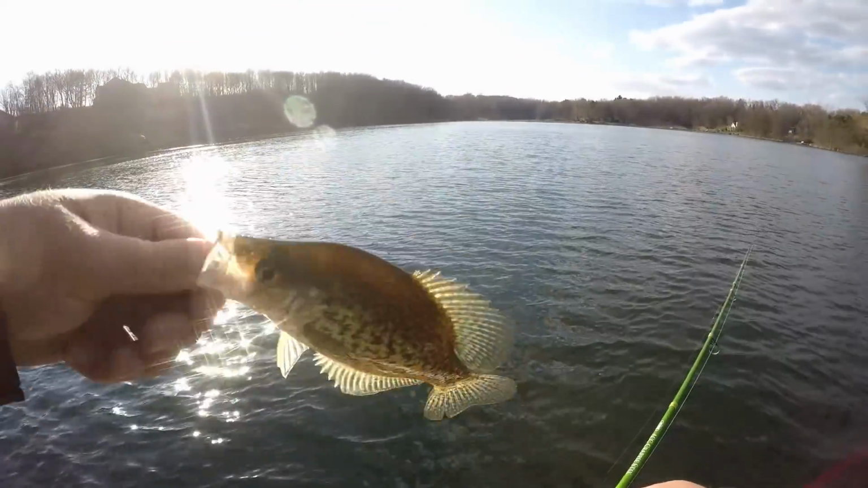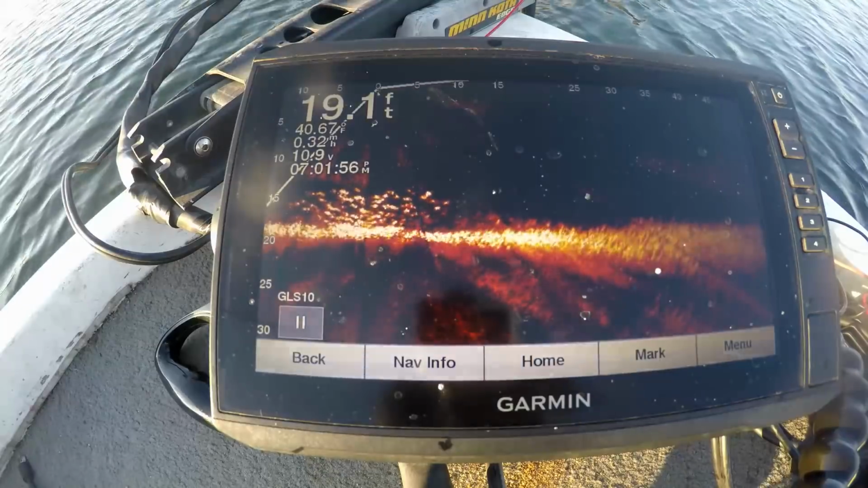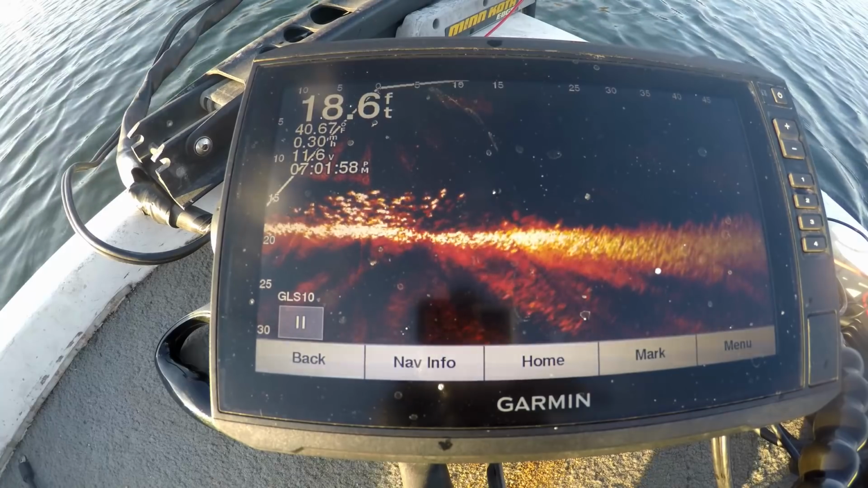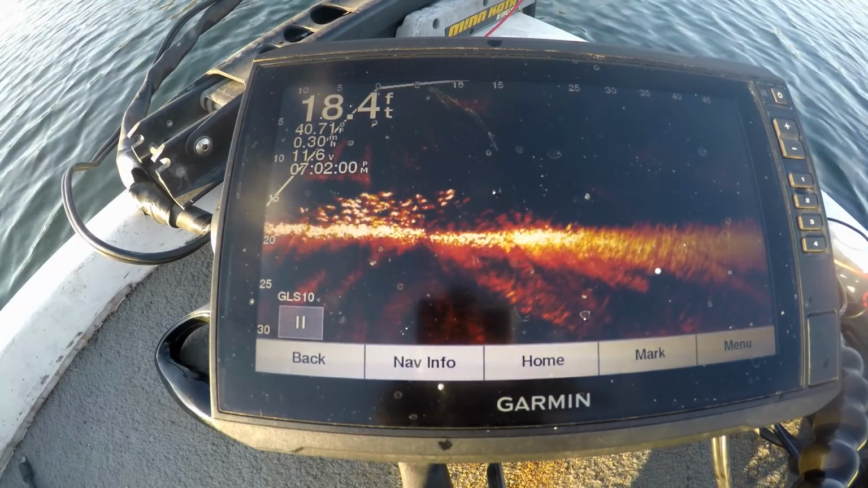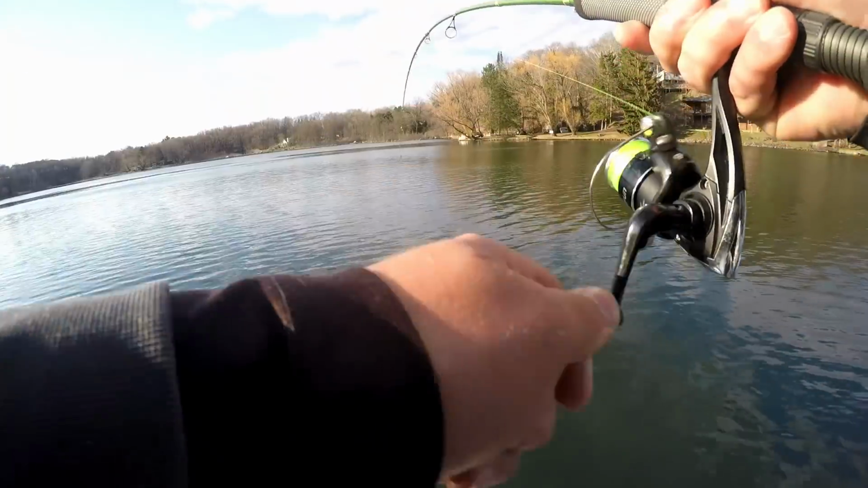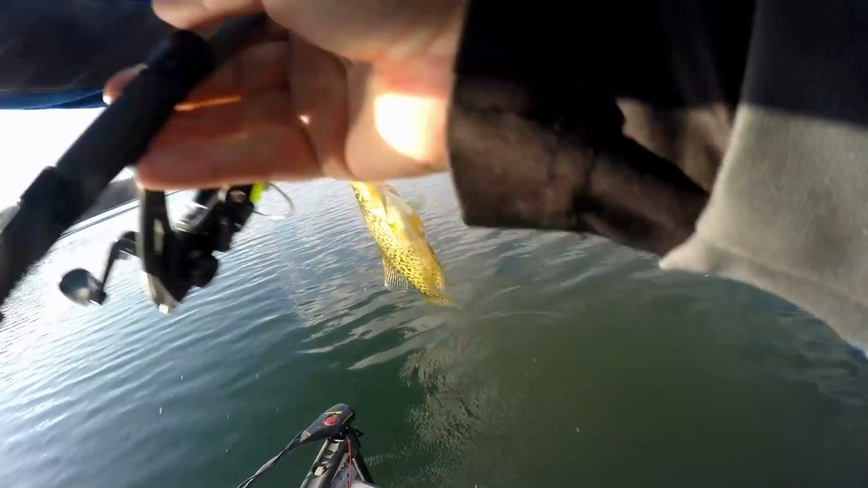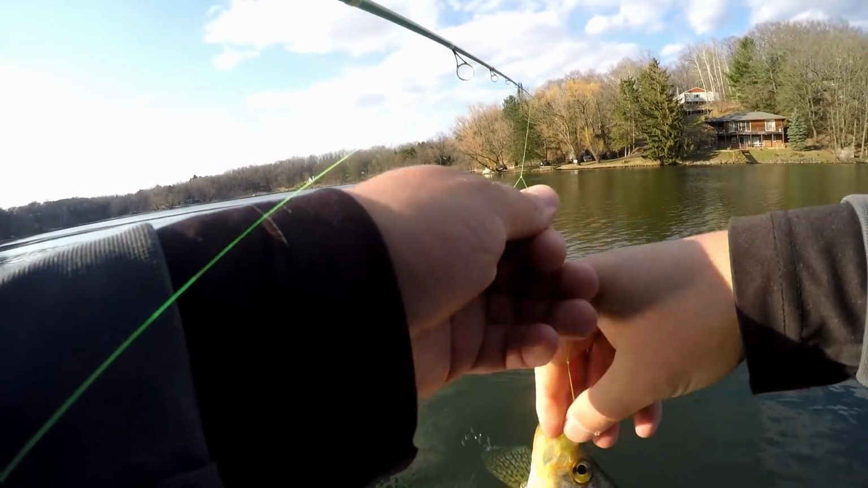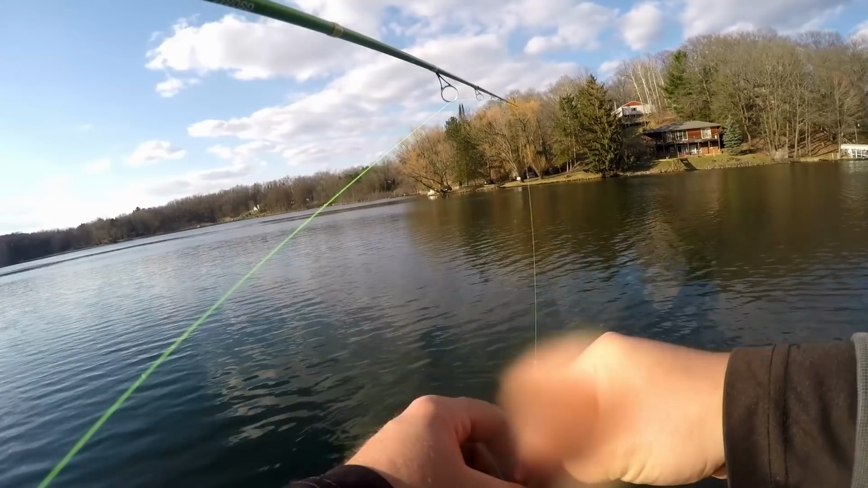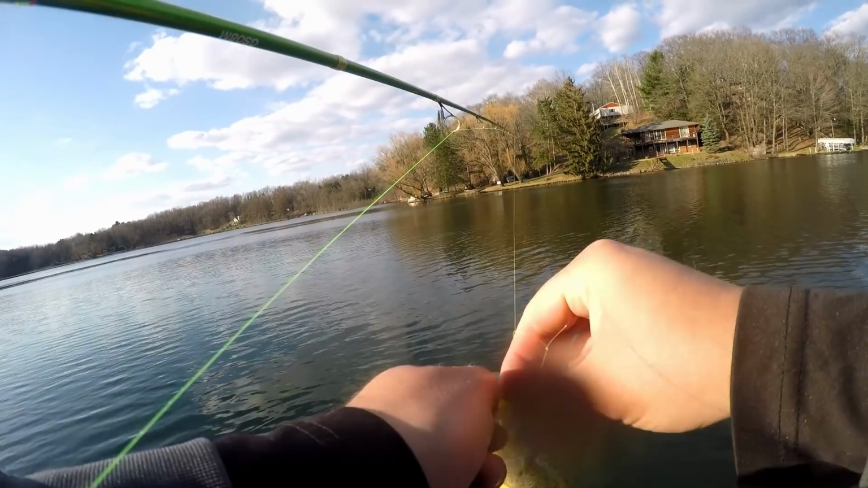Still not the size we're looking for. That feels like a decent one. Yeah, it's a decent one. It's about a 10.5. It's a good size eater.